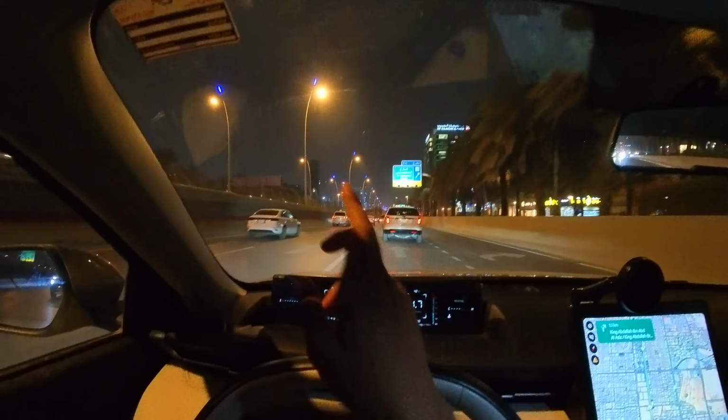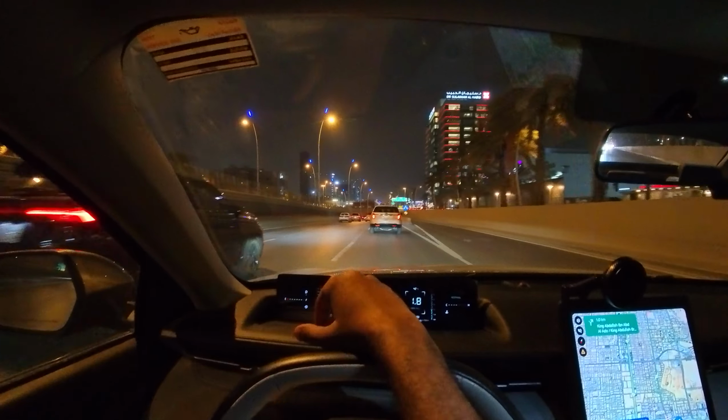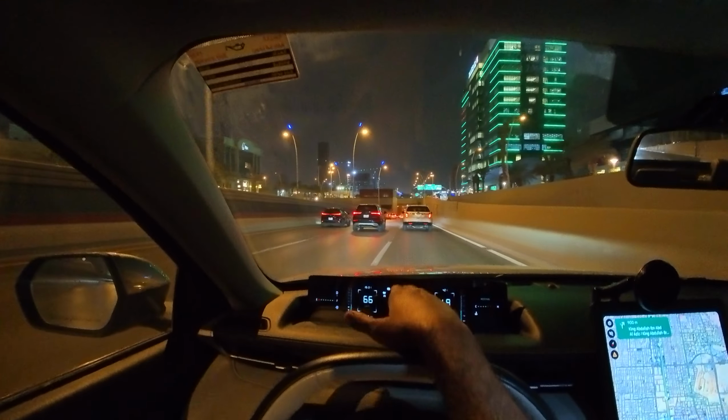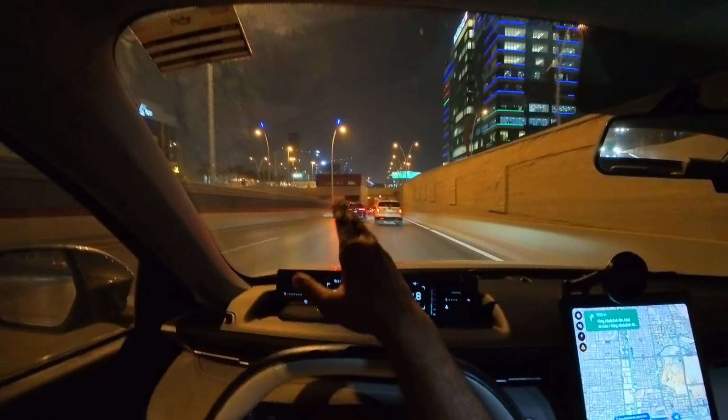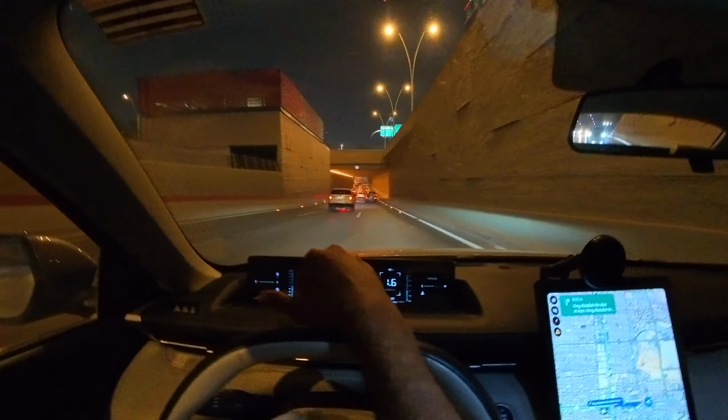They have some construction going on over there at the Takhasusi, so I could go from there, but these days I prefer this one because I can take a U-turn. I can take an exit first, then a U-turn back to Muhammadiyah.